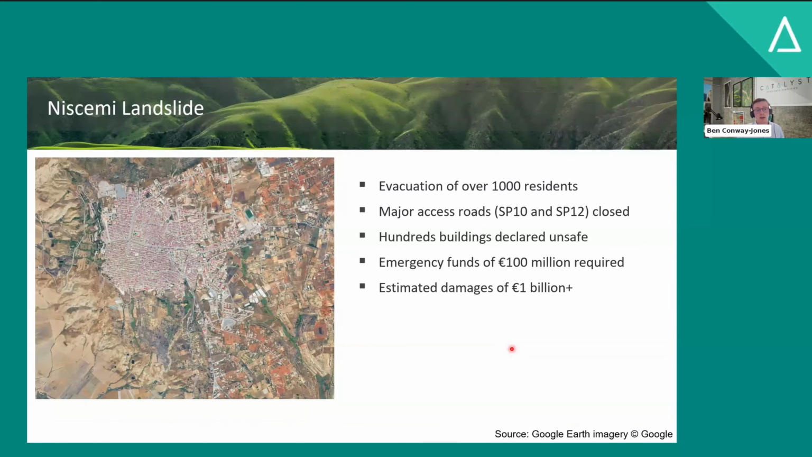This was massive. It involved the evacuation of over 1,000 residents. Major access roads like the SP10 and SP12 were closed. Many minor roads are irreparable. Hundreds of buildings were declared unsafe, and the Italian government required to free up emergency funds of 100 million euros. And damages are estimated to exceed 1 billion euros.